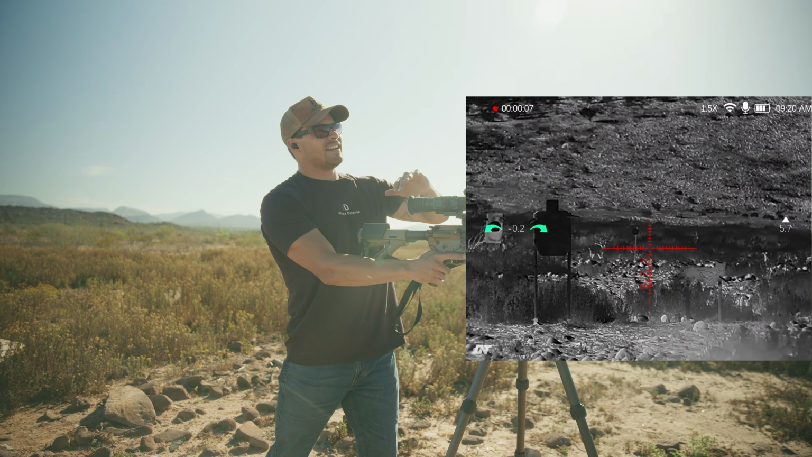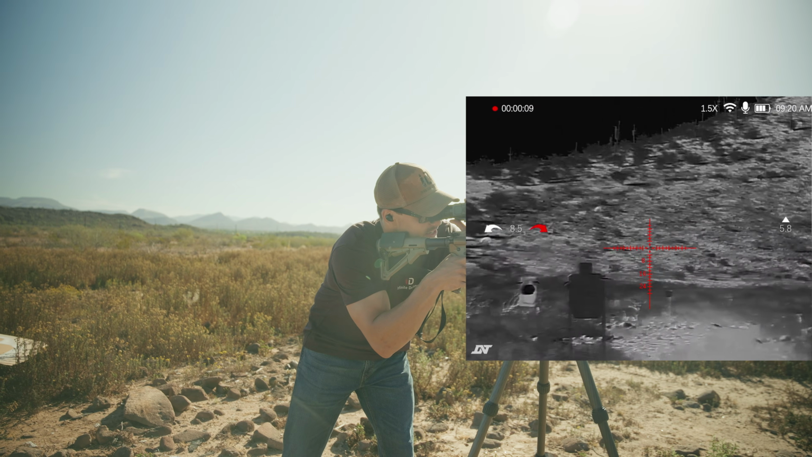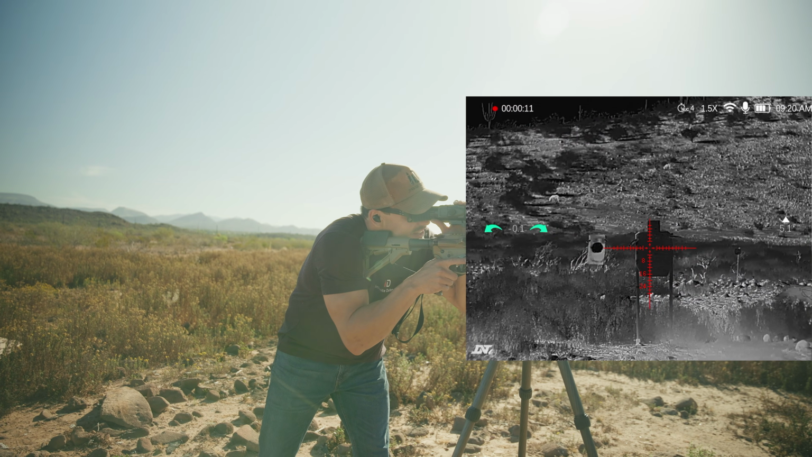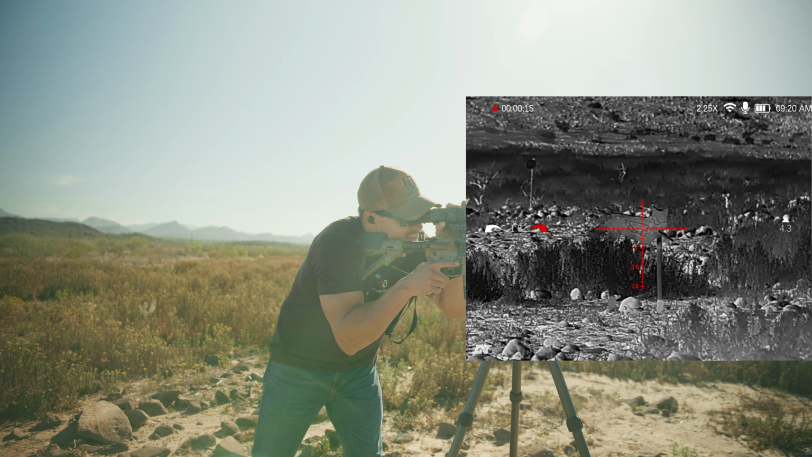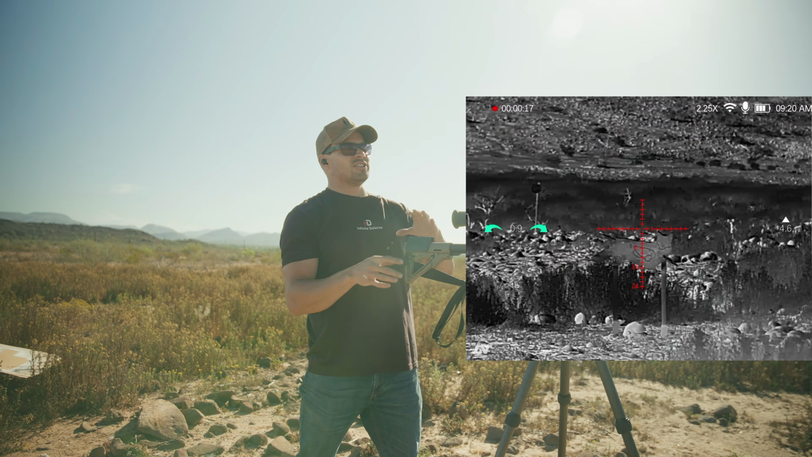All right, first off, step one, turn it on. All right, now that we're all sighted in, as you saw earlier, we're gonna look at these two Infinity Targets. We have this one right here, and the reason it is a different color from the Coyote Infinity Target right there is because one has thermal paint, one just has regular paint.